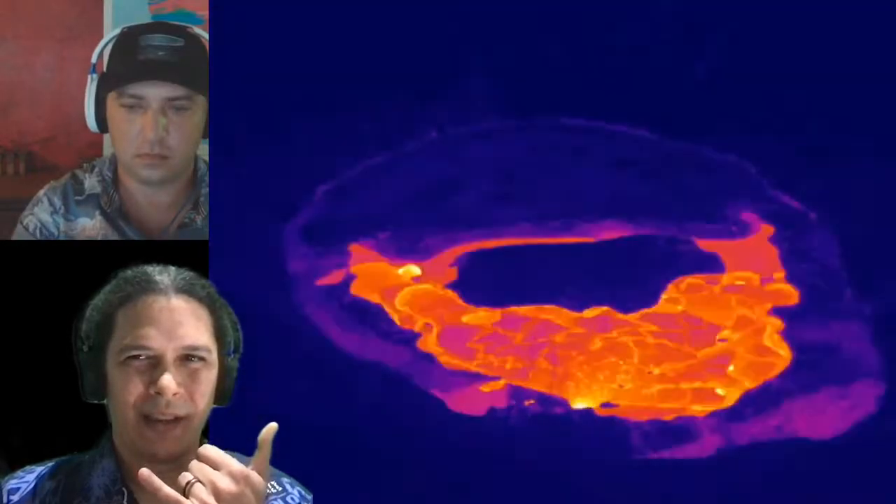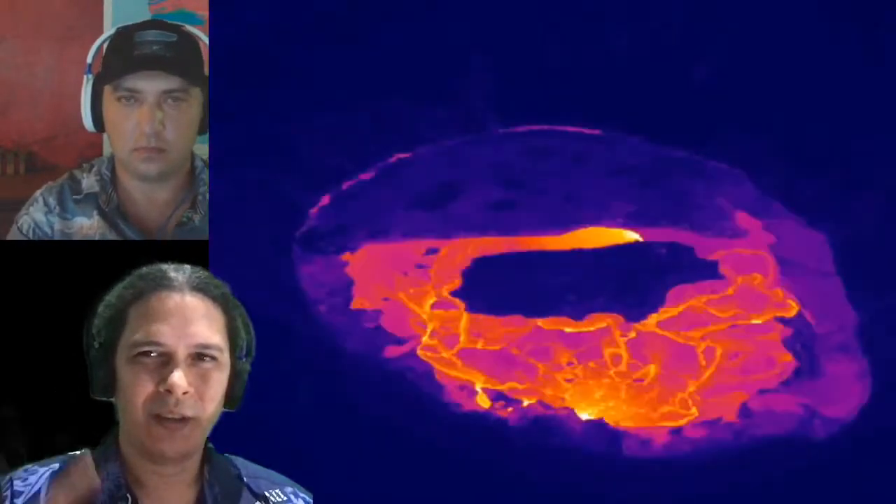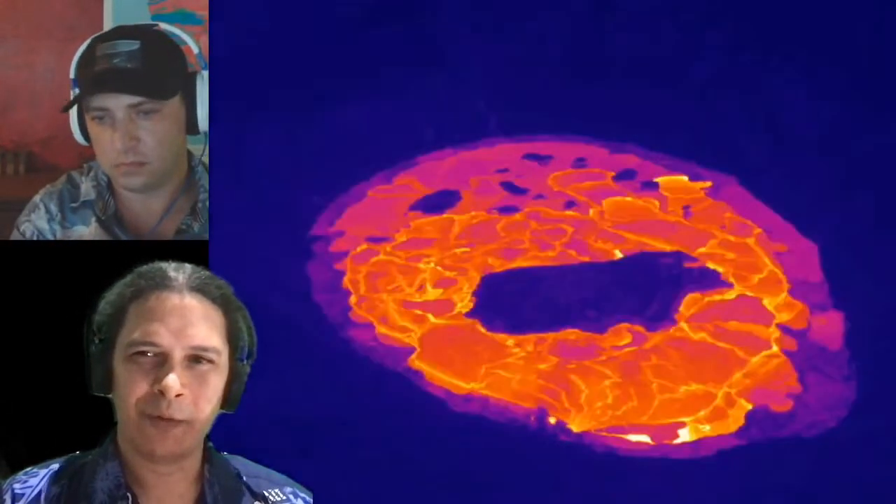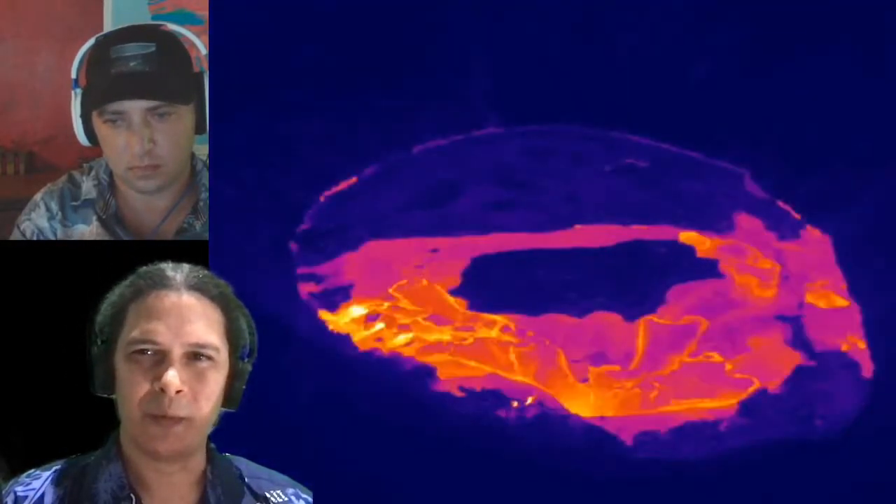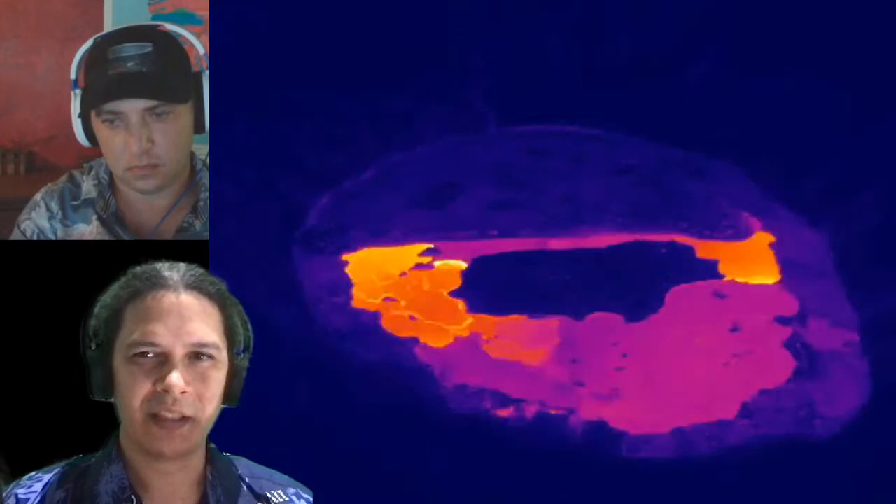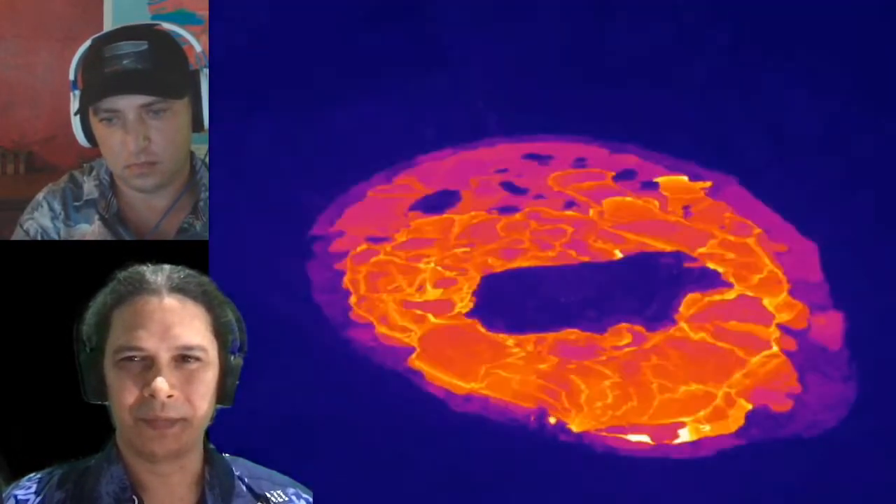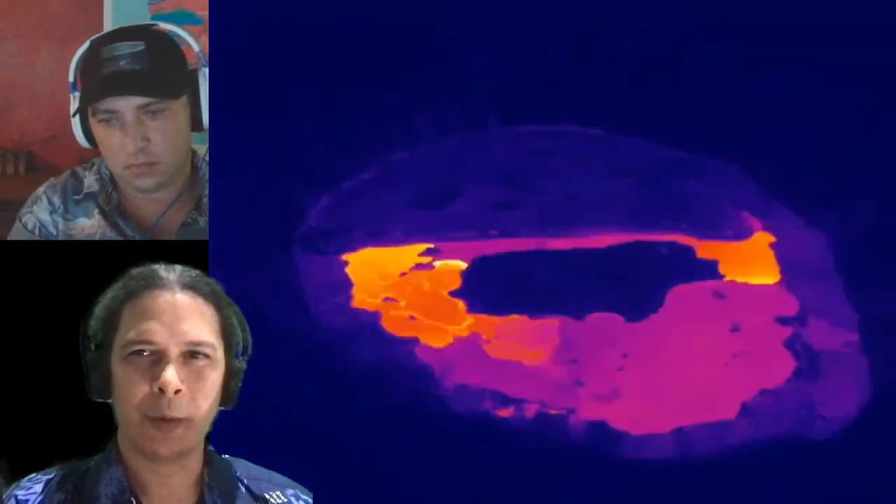Hello everyone, I'm geologist Philip Ong. I'm here with Mr. Dane DuPont on behalf of Hawaiitracker.com, giving you guys another Kīlauea volcano update here on Monday, February 15th, 2021. This is the 57th day of this eruption. We're closing in here on a 2-month milestone of this ongoing summit eruption of Kīlauea.